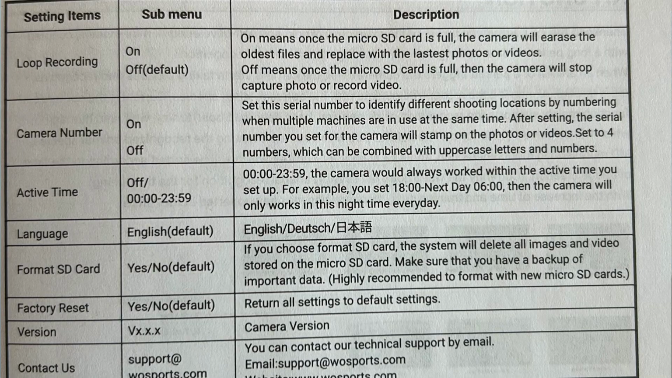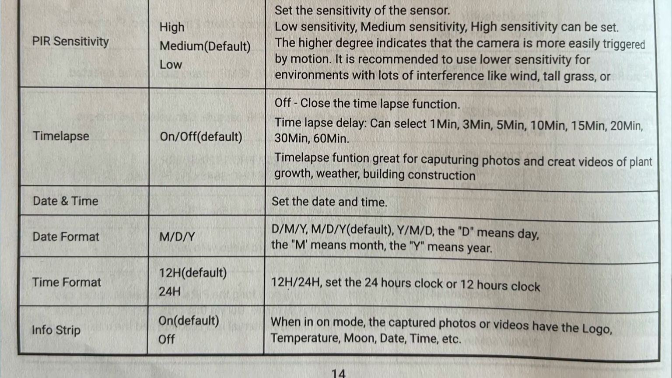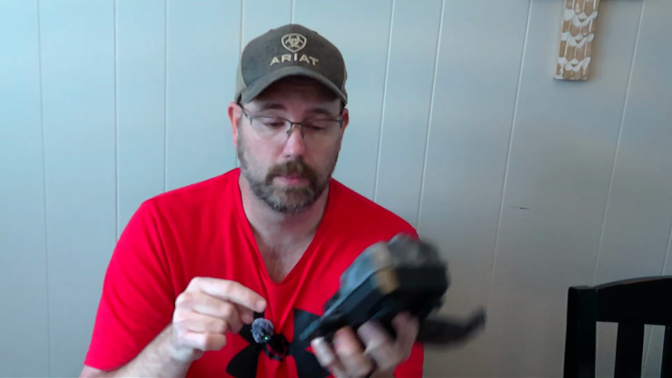I'm not going to have time to get through everything, of course, date, time, all that good stuff, but just by looking, it seems to be a very good camera. Feels pretty solid. So right now I've got mine set on photo and video mode. As far as resolutions, I am setting it at 48 megapixels, which is the highest for this camera.